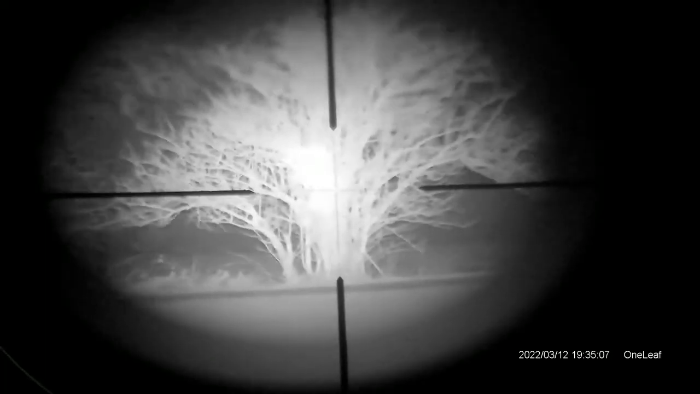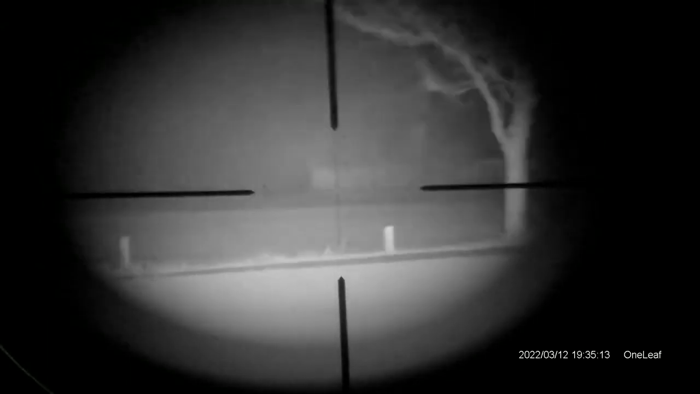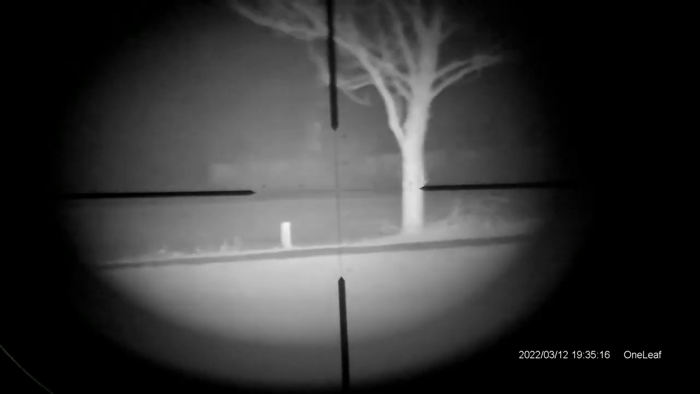And that tiny little IR torch is incredible. It seems to be tuned to this camera on this device really well, and you'll see that a little bit later on.